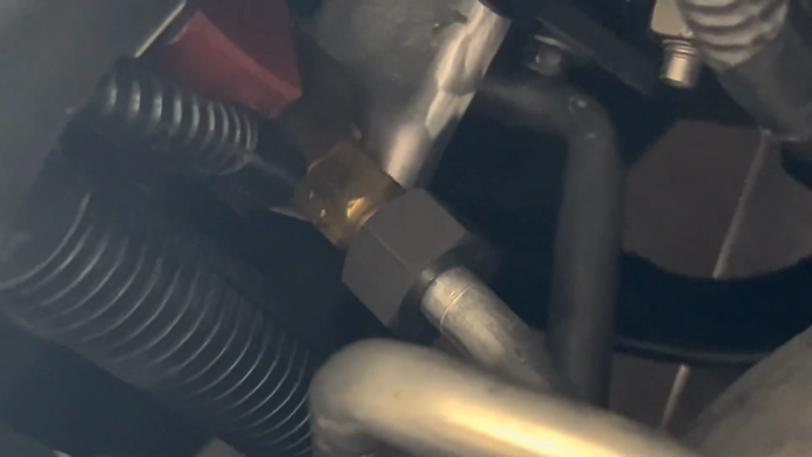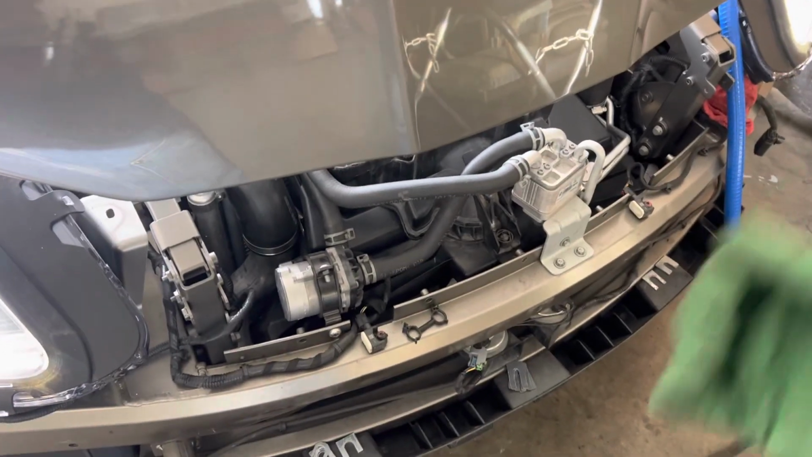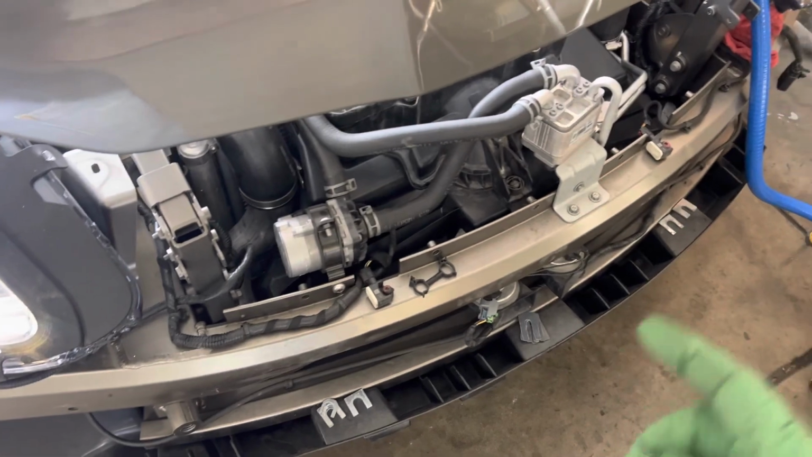And I have never experienced a leak yet on one of these Fiskers. I've never experienced a leaking condenser. I've never experienced a leaking or a damaged compressor from natural causes. You have the guys who jack cans into them and overfill them and take out a compressor or something like that, but that's not natural causes. That's murdered. That's not natural death.